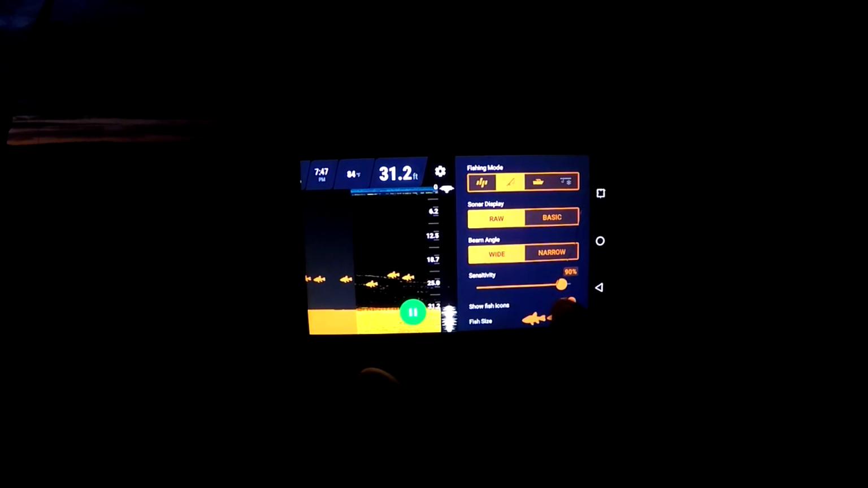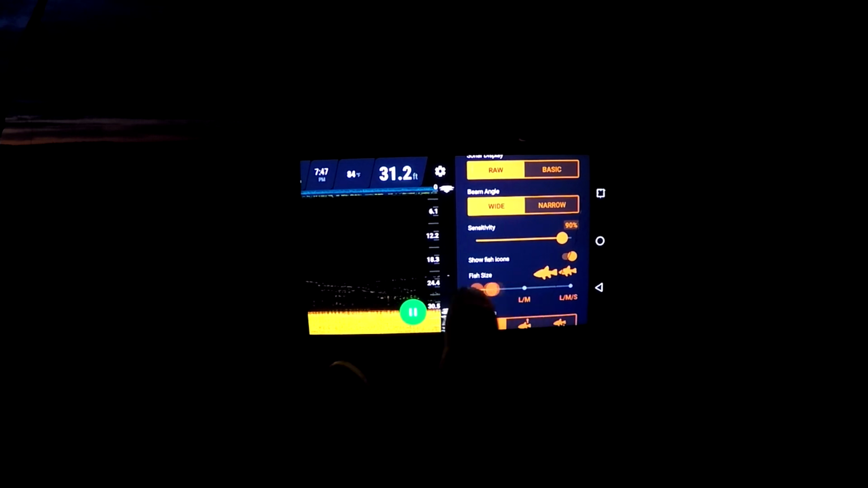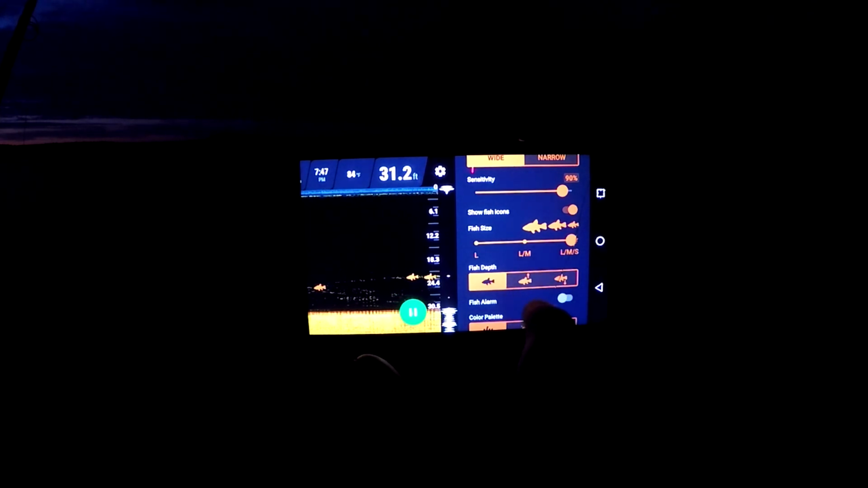And then again, the fish icons, you can turn them on, turn them off, and control which icons you see. You have large, medium, small. You have large, medium, and then you got the big boys. You can control the fish depth that you want to see. You can turn on a fish alarm.